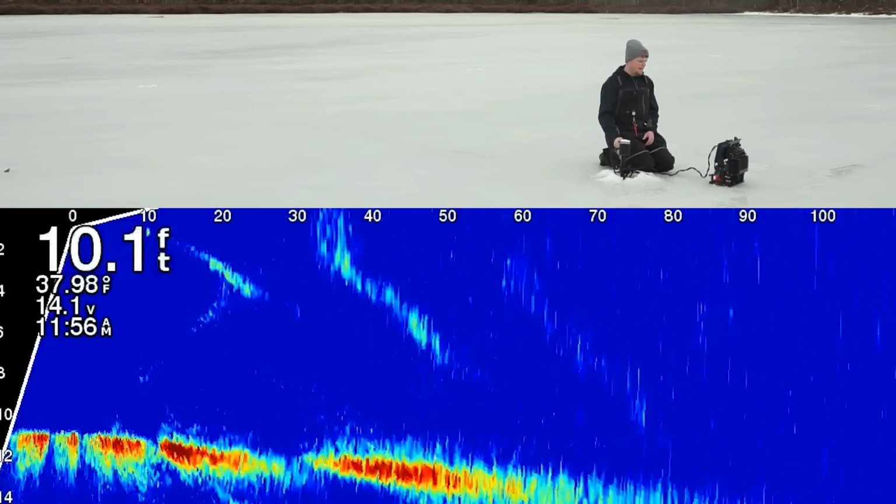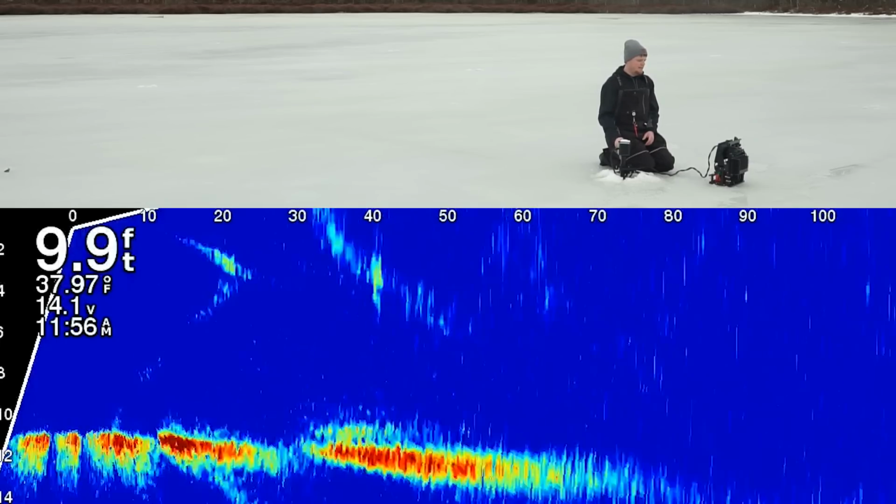Let's go ahead, punch some holes, get the GoPro strapped on us, put the Vexilar down, and see if we can get some of these fish to go.